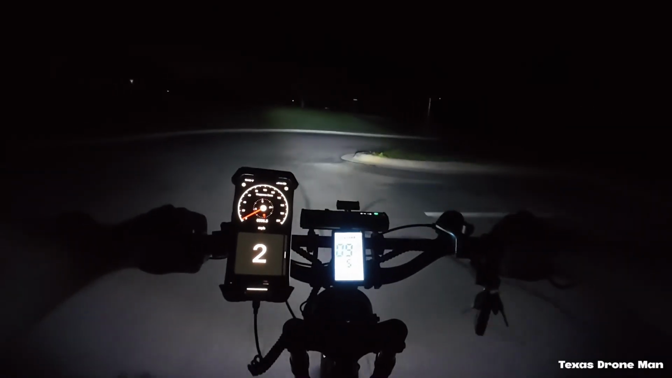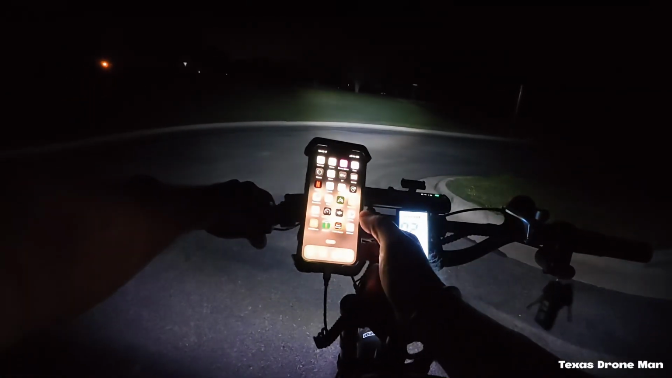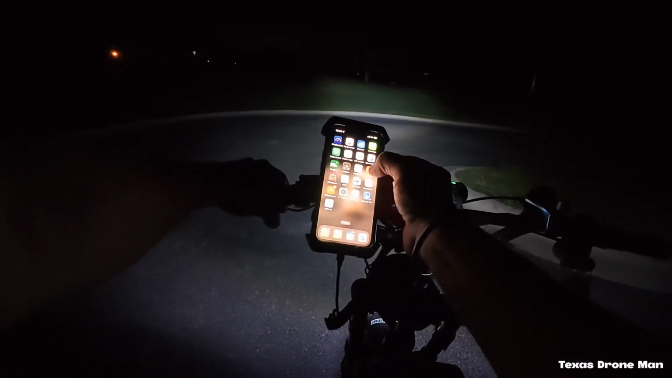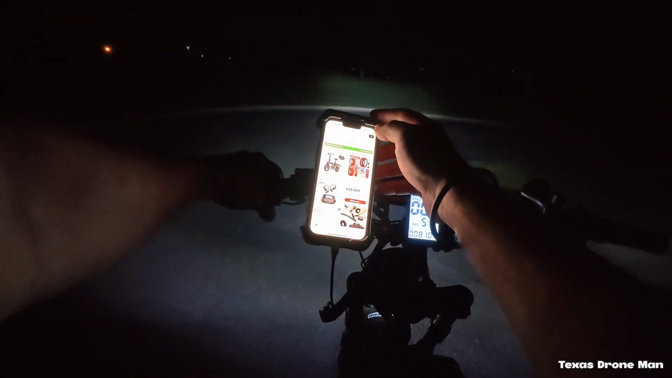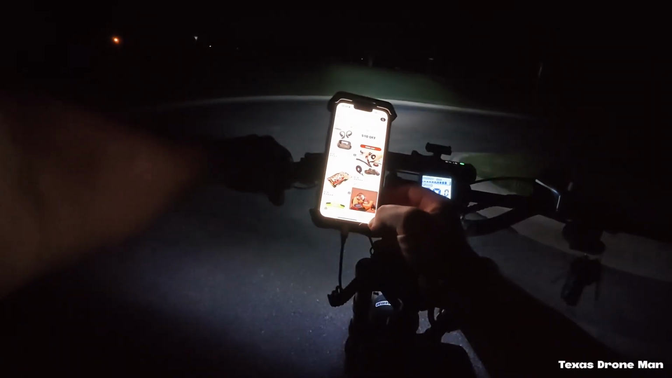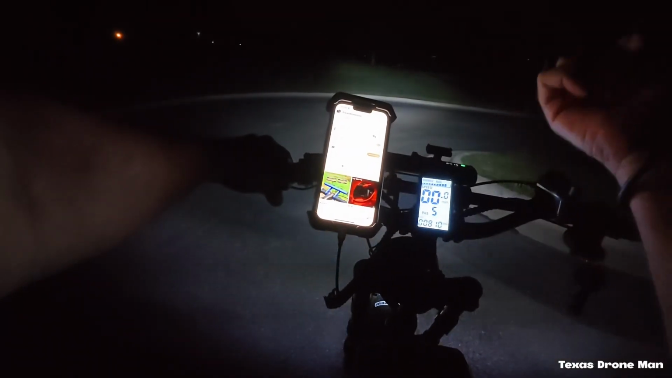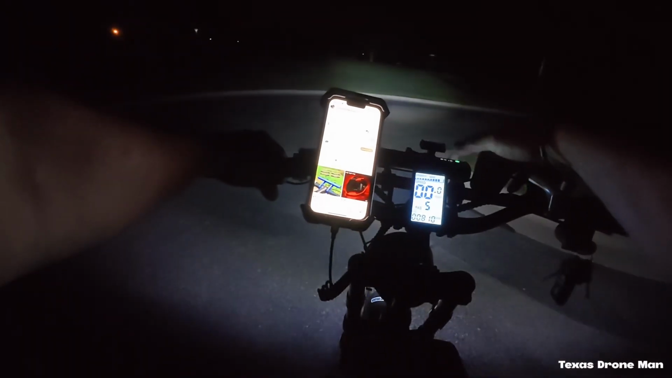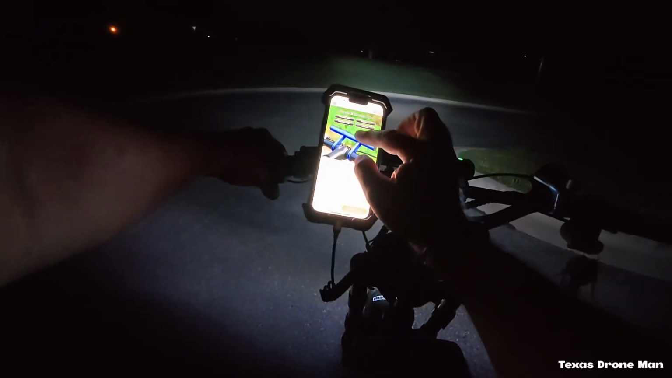Yeah, the brake lever covers. I even got some blue, what are they? The tire. Man, my brain went stupid. The valve stem caps. I got blue ones of those, just because I do. And oh yeah, that little blue bar, like this red one on here, that thing, I ordered that.